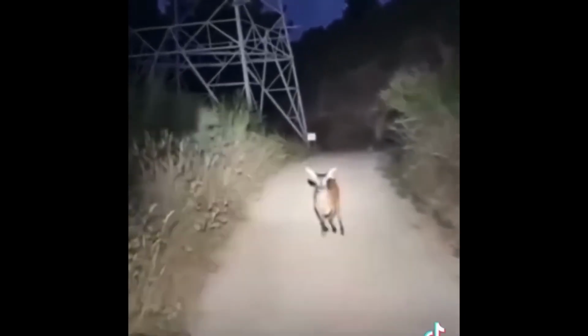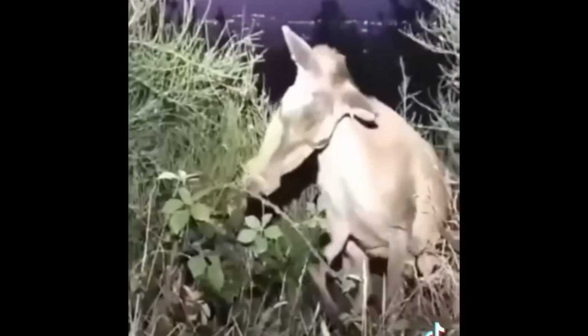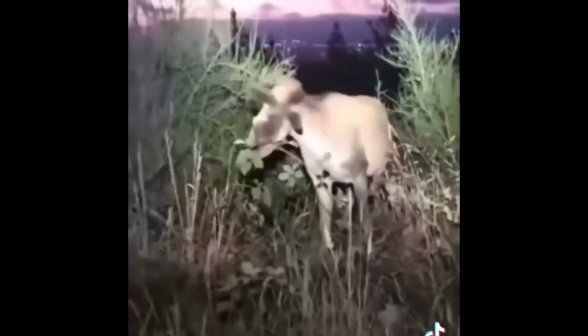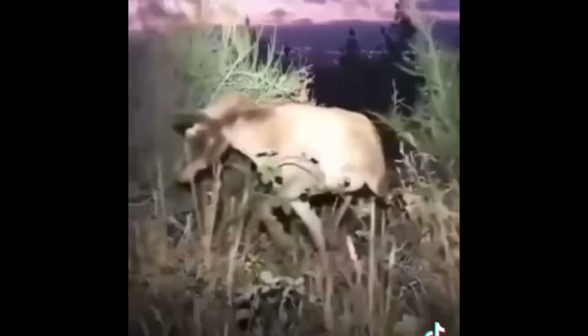Another piece of footage captures what initially seems to be a normal deer until it starts behaving strangely. It runs back and forth along a trail before suddenly turning and charging straight toward the camera. It leaps past and vanishes into the bushes. Not even a second later, the deer reappears right next to the camera, moving at an almost teleportation-like speed. It emerges at an extreme angle, its head tilted unnaturally, staring directly at the observer. Then it turns and dashes into the darkness.